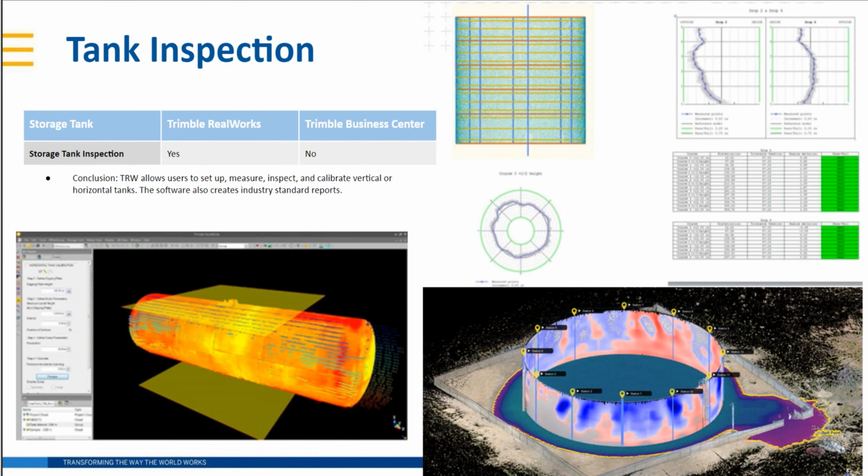Jason, you probably can speak a little bit stronger to the industry standard reports than I can. But what would you like to add here on the tank inspection workflows in Trimble RealWorks?